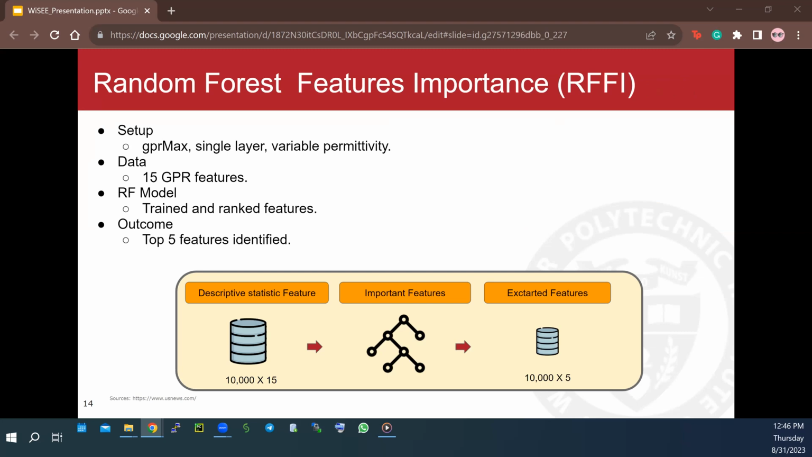And for the next step, we used the 15 features extracted from our GPR signal and fit them into a random forest model to find the top 5 important features. Random forest is a supervised machine learning technique that ranks the importance of the features by evaluating the Gini impurity in classification and mean square error in the regression task. Lower impurity, or MSE, means that the feature is more important and can improve the prediction accuracy.